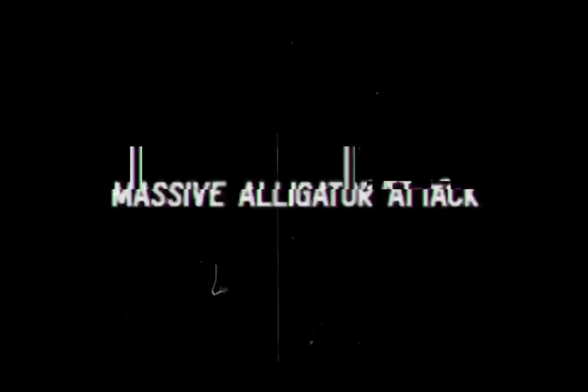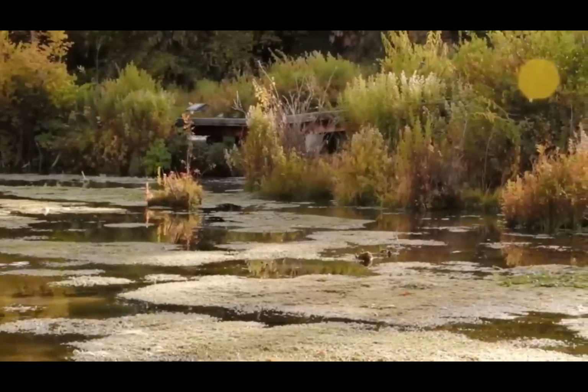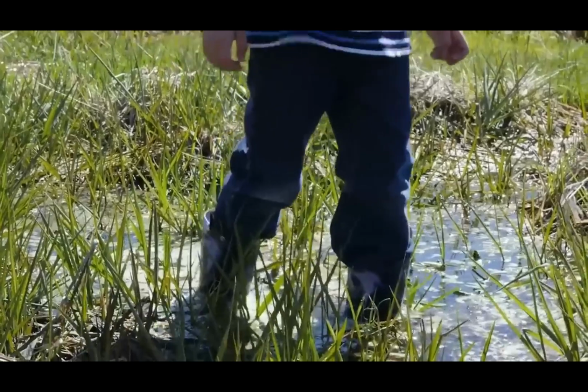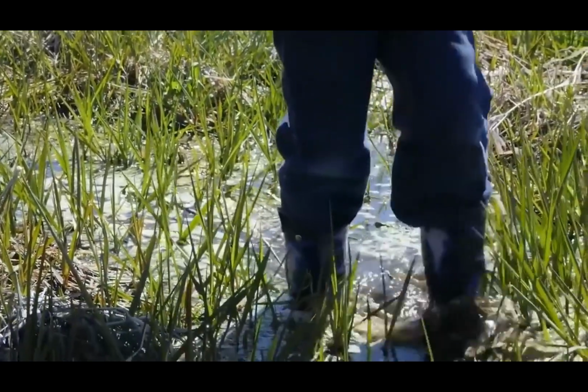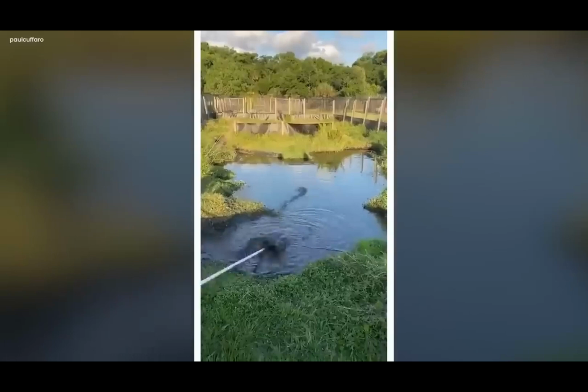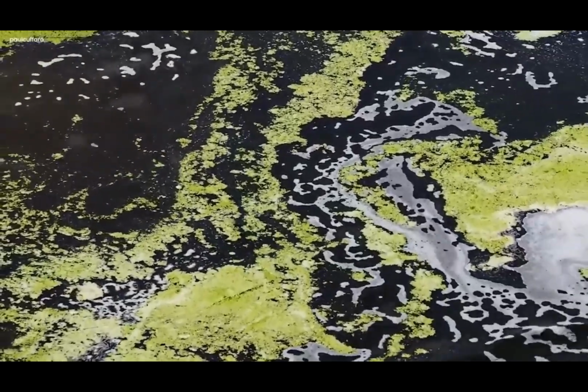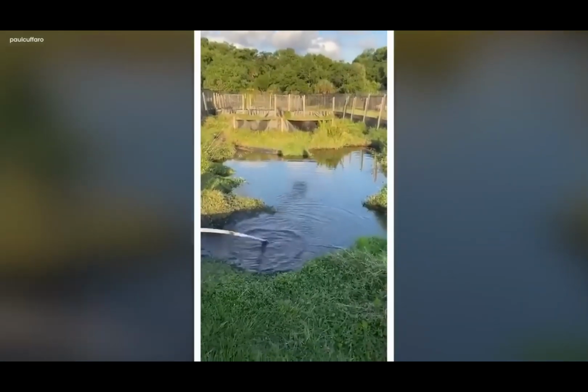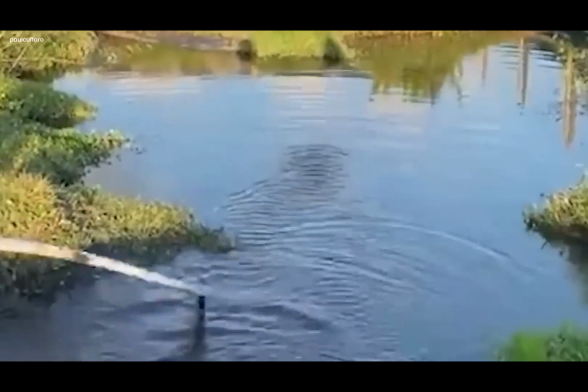Massive alligator attack. In the dim, eerie light of the swamp, the camera rolled, revealing a spine-chilling scene. In the heart of the murky pond, a solitary man stood, immersed in the shadowy waters, relentlessly splashing a stick. His face remained concealed within the foreboding darkness, a harbinger of imminent danger. With each splash, ripples coursed through the water's surface, their eerie dance summoning an unfathomable horror from the depths below.